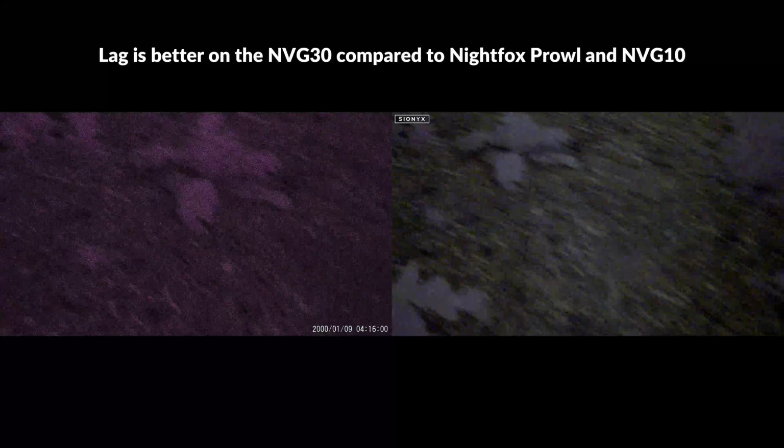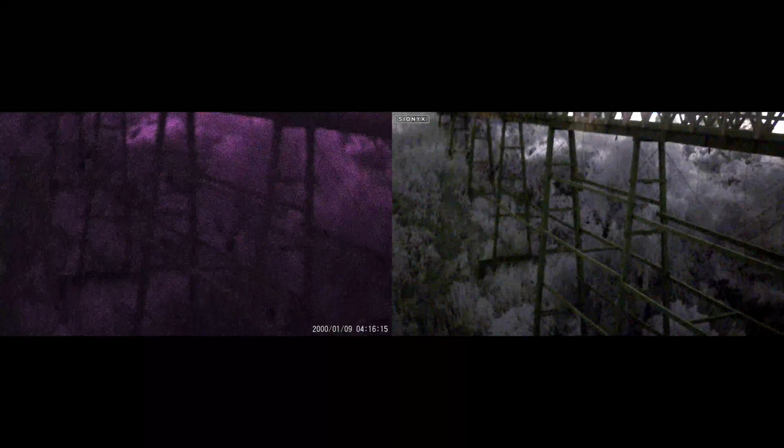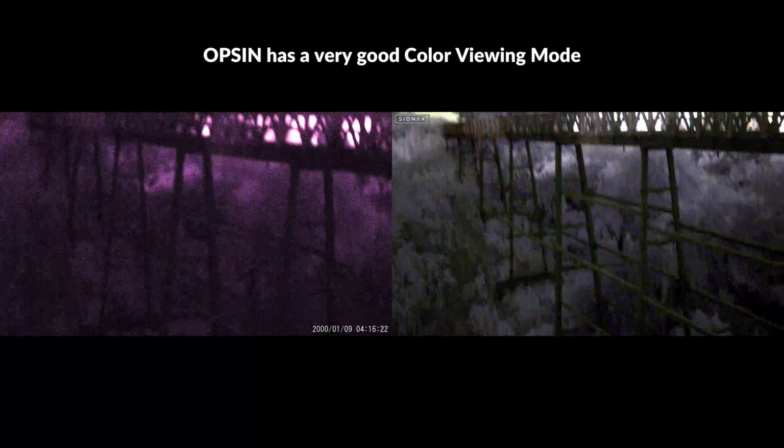The quicker you need to move, the more you'll start to notice the advantages of having a device with a faster frame rate and less latency, and this is definitely another category where the advantage will favor the Opsin, but only slightly. The Opsin has a full color viewing mode, and it really picks up some amazing colors and looks incredibly cool.